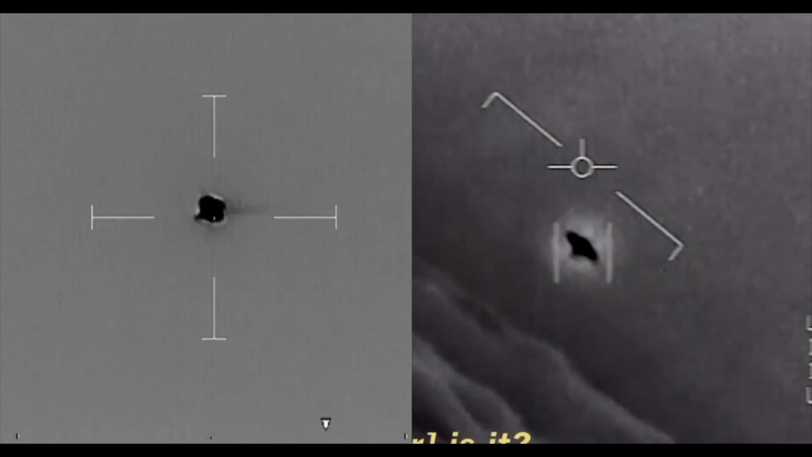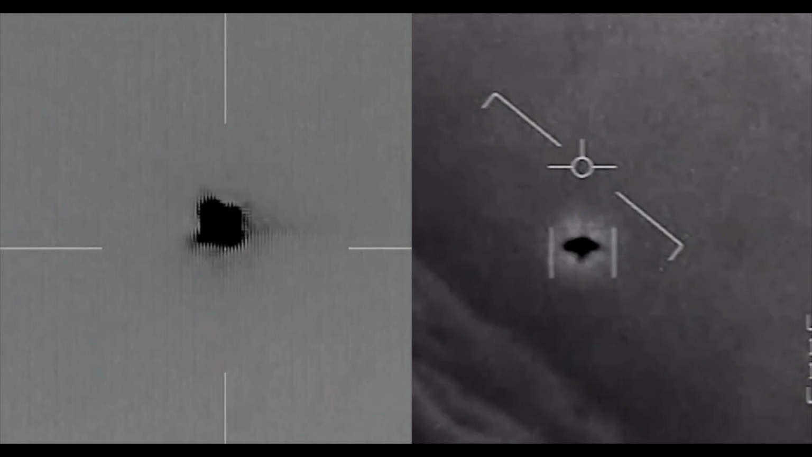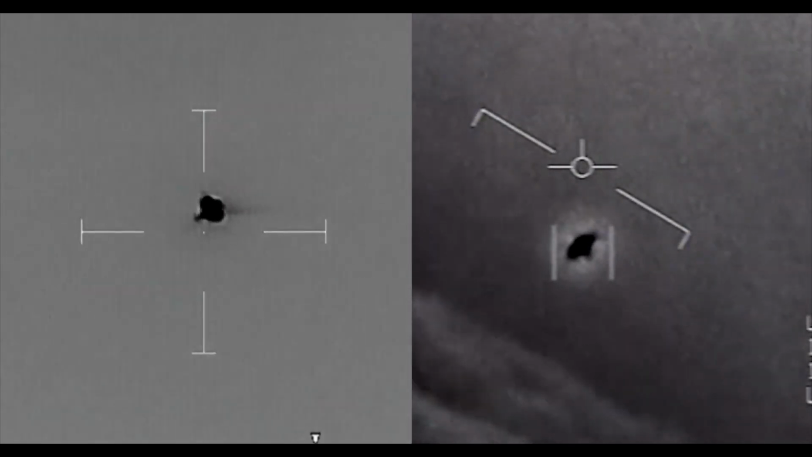That's not our LNS though, is it? It's not. That is LNS, dude. Well, look at that thing, it's rotating.